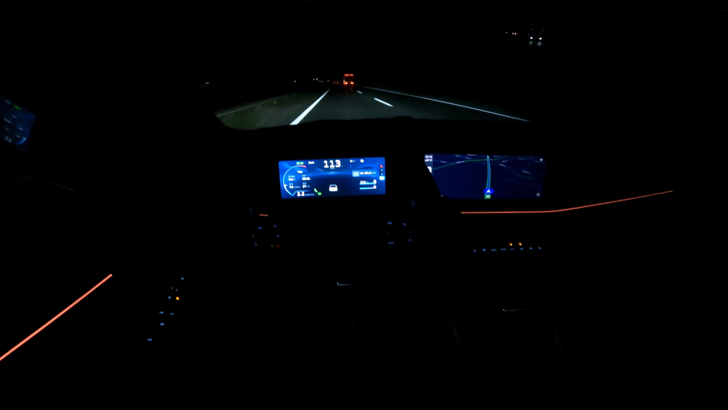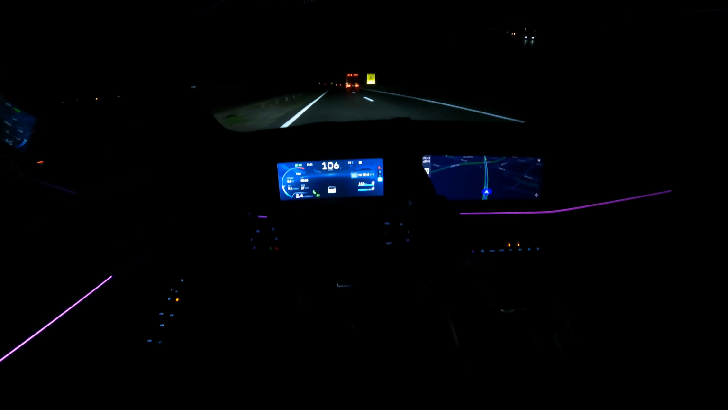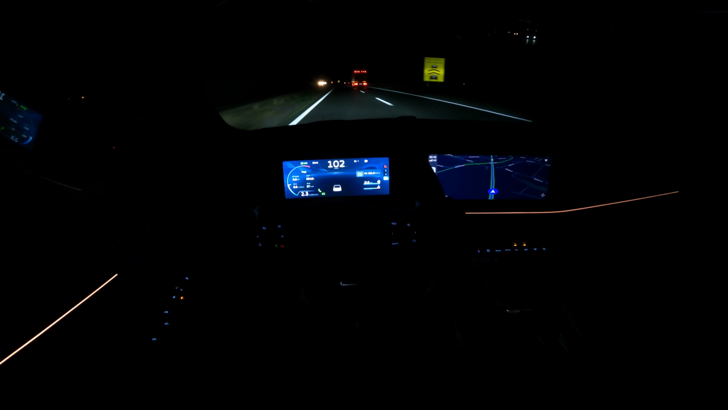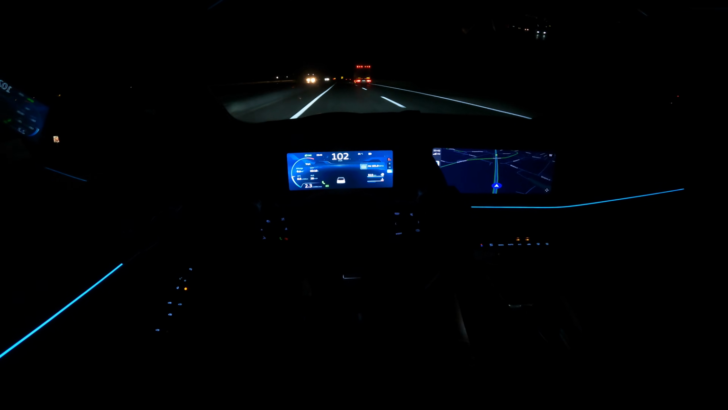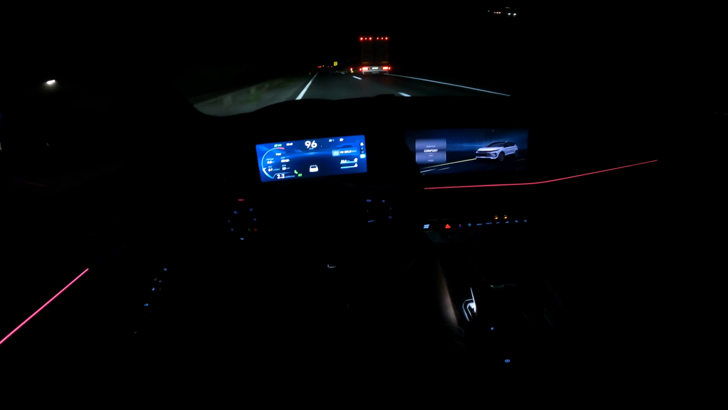So the LED headlights are great, although this is freshly painted markings. Okay, this is 100. Back to, not Eco, but Comfort.